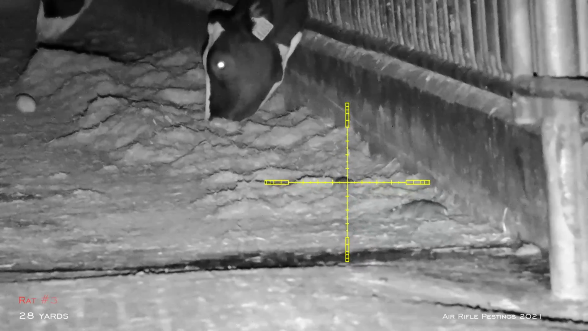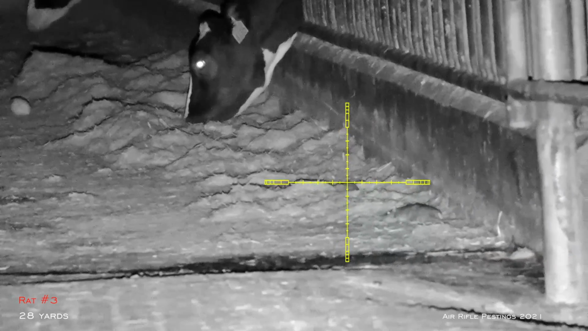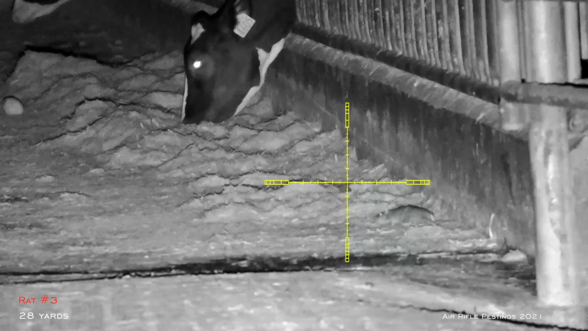So I was able to take the shot because it was to the right of the cow, and I know by making a clean shot, that should be okay.